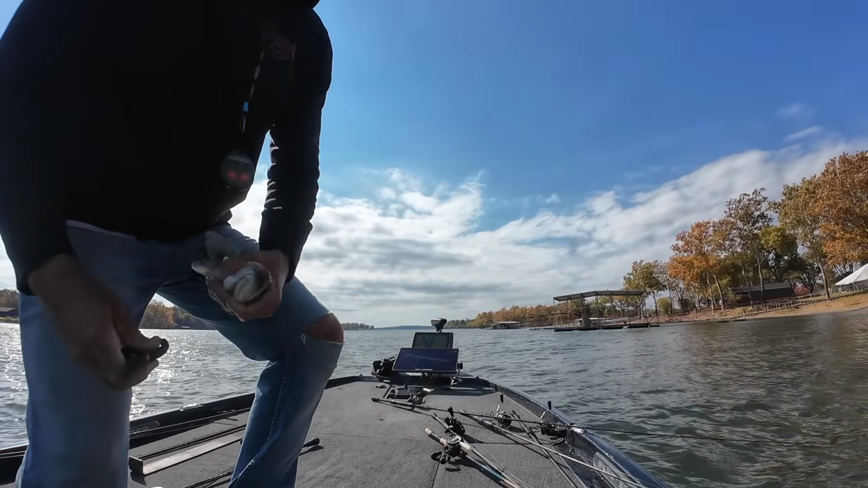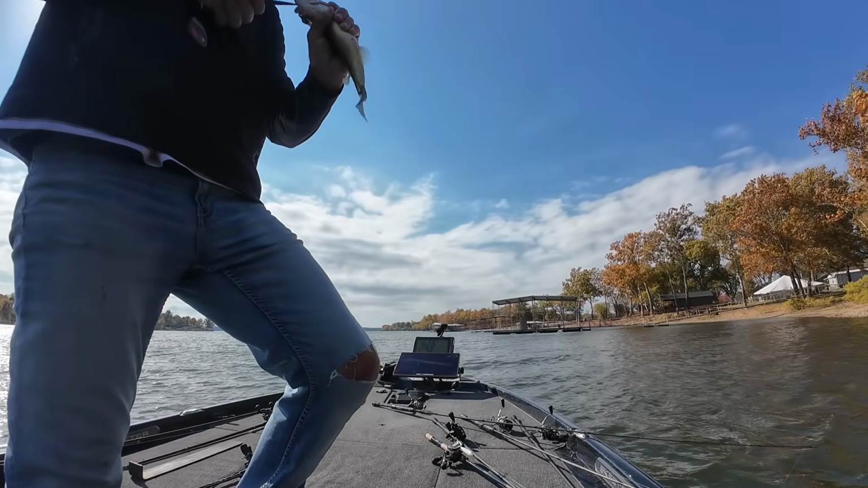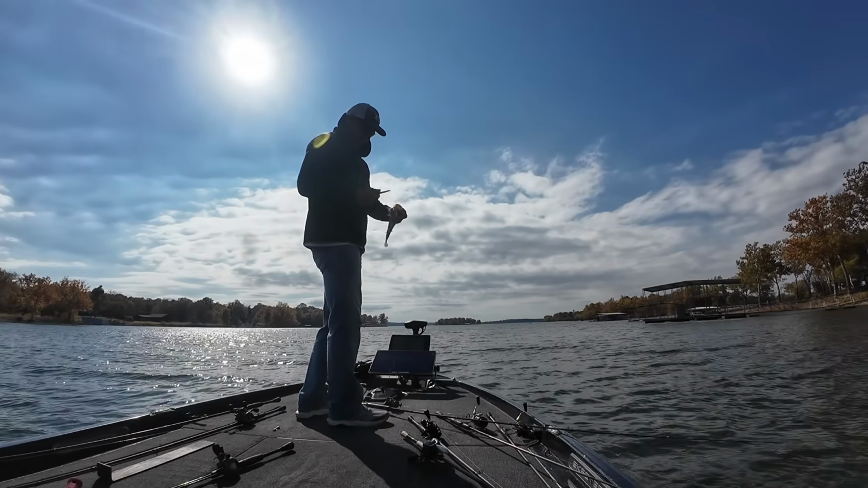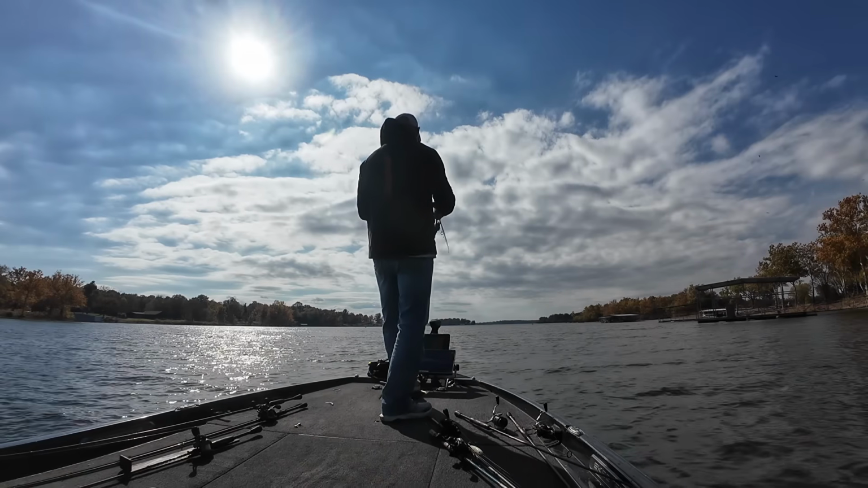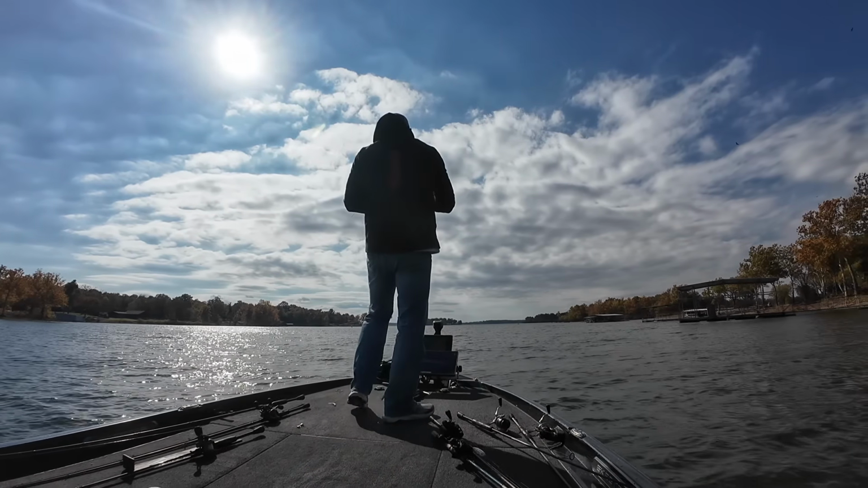Okay, now. Yeah, treble hook. So anyways, I ended up catching a fish that had a treble hook in its mouth. So I had to get the treble hook out. My pliers were all stuck together, but I had to get the treble hook out of the fish's mouth before I let it go.